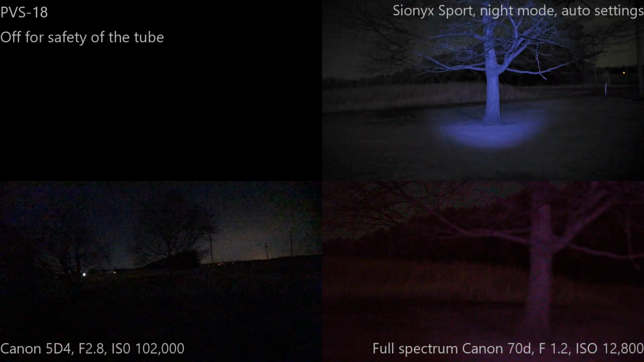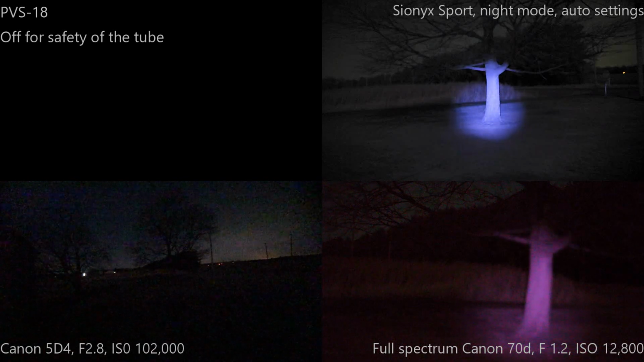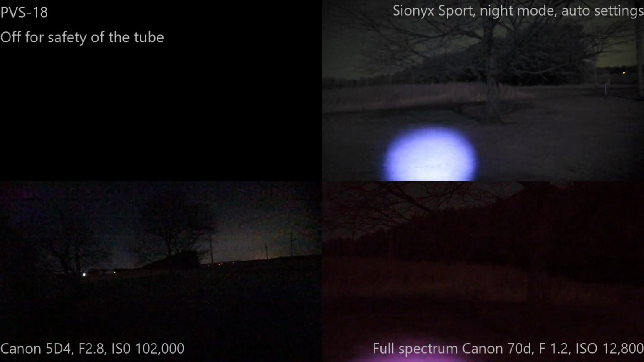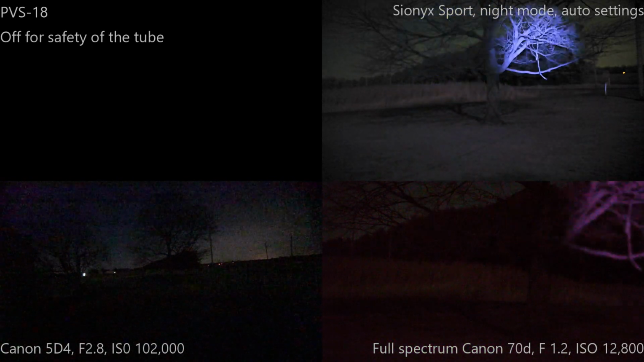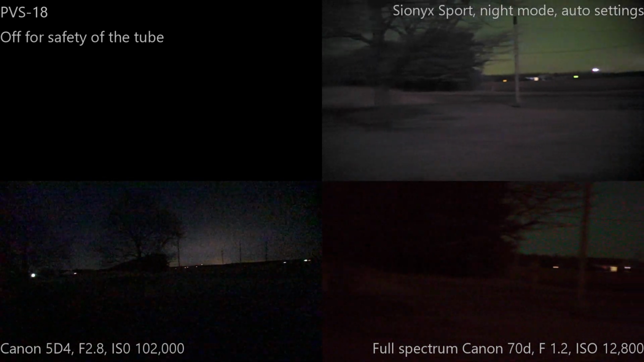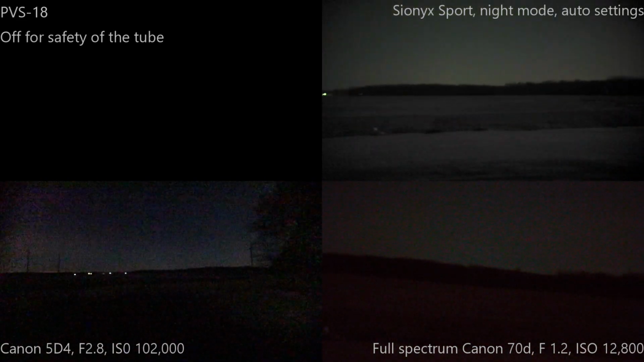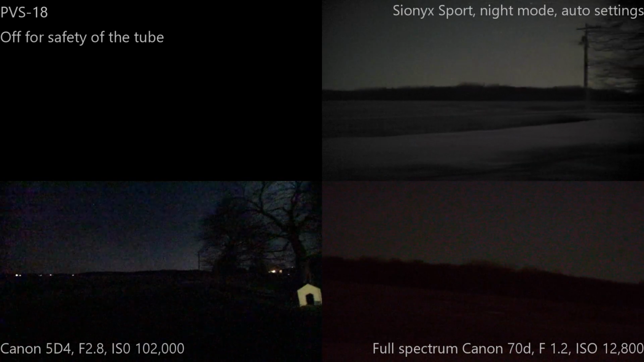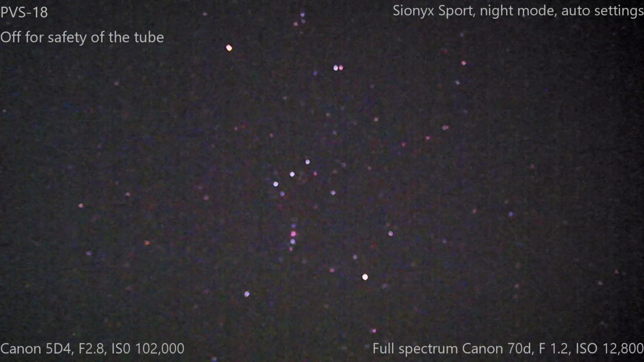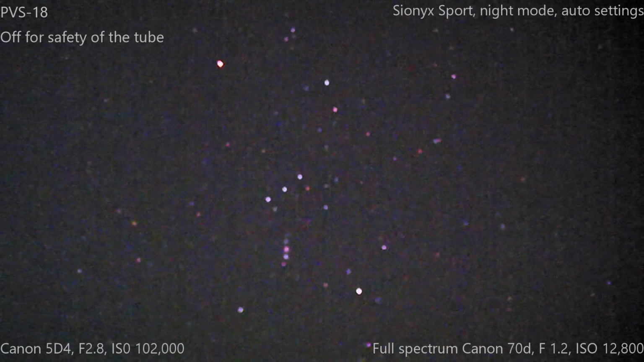The funnier part about this is it kind of messed up the 70D and the 5D, because the 70D can kind of see, but it's not great. And now the 5D pretty much can't. Alright. I mean, the 5D is back to seeing almost less than I can see now. Interesting. Huh.